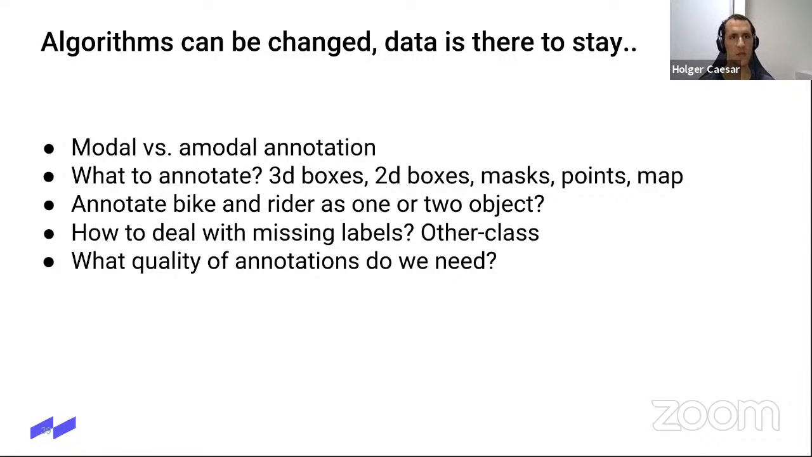For nuScenes, we decided to have those together. And I think that's actually a very good idea, because otherwise it's very difficult to make this association between your bike and your rider. Is it still on the bike or is it already somewhere else? If you always assume it's just one object, that makes many things easier. Another question is, how do we deal with missing labels? So assume we have 30 classes in nuScenes, something like that.